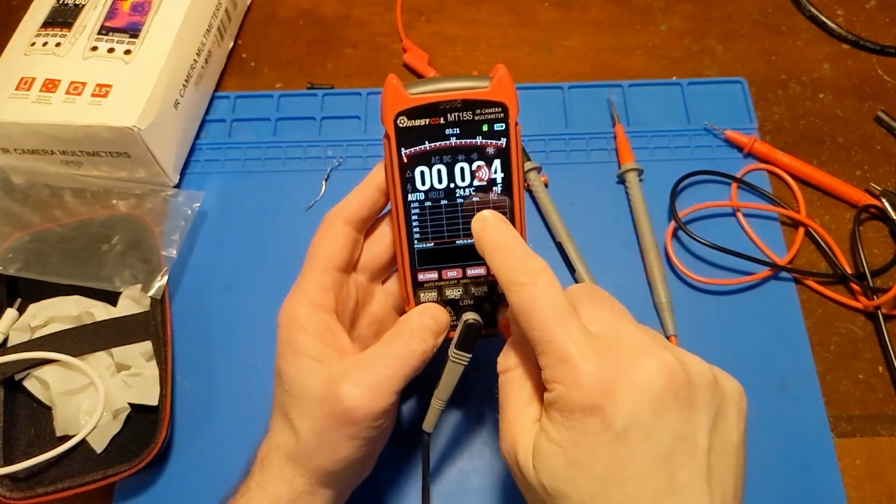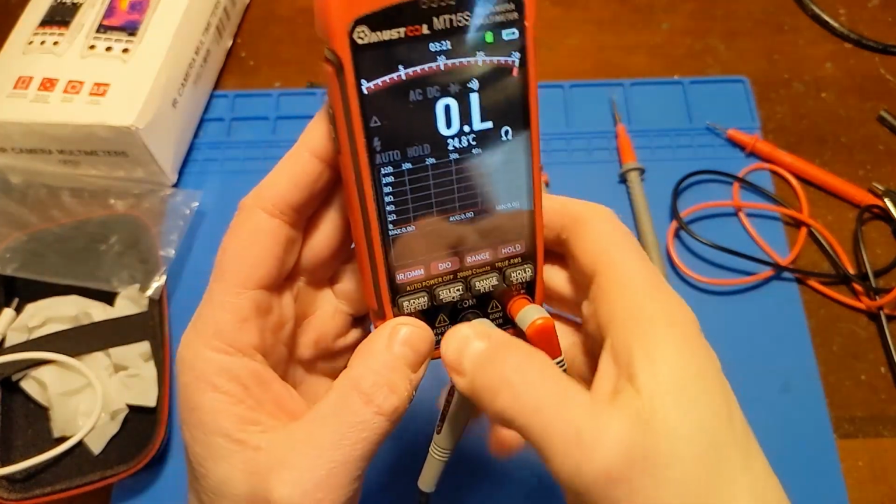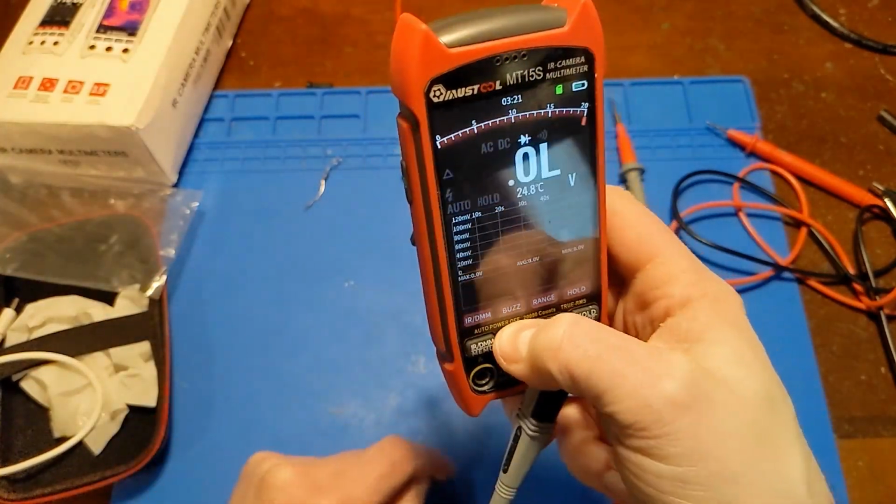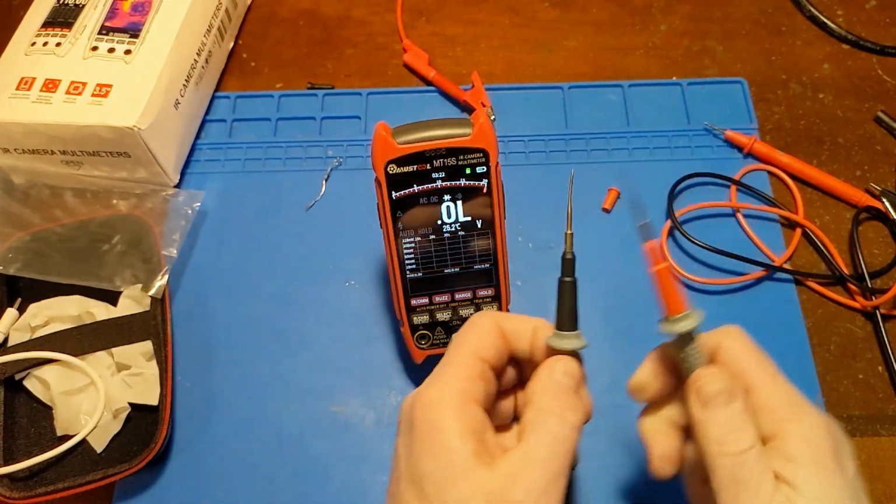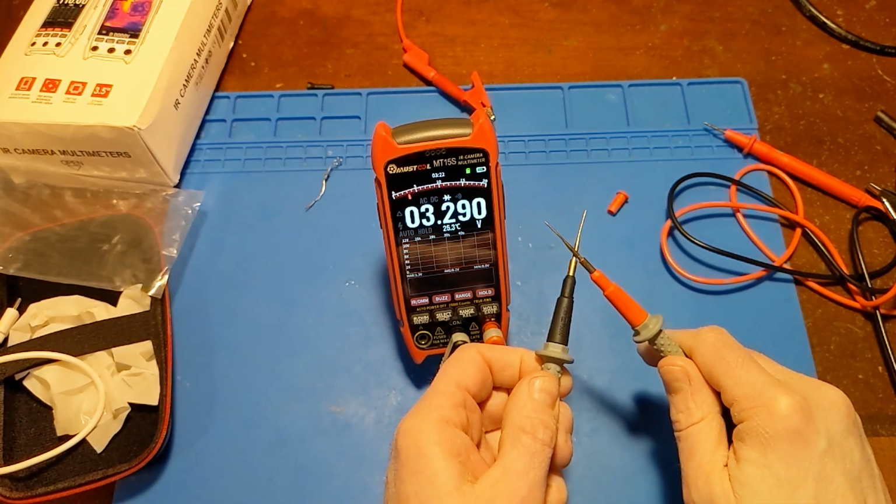Diode mode is under continuity. So see here, this button is marked as diode now. If I click that, it switches over to diode. If I click it again, see it's labeled as buzz. It takes me back to continuity. We're going to go back onto diode. And with a short, ooh, we get a beep. Get the 0 volts. Perfect.